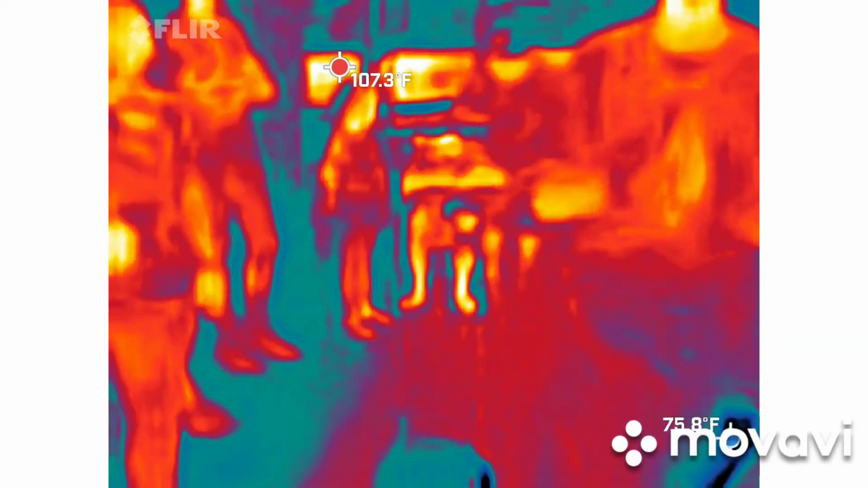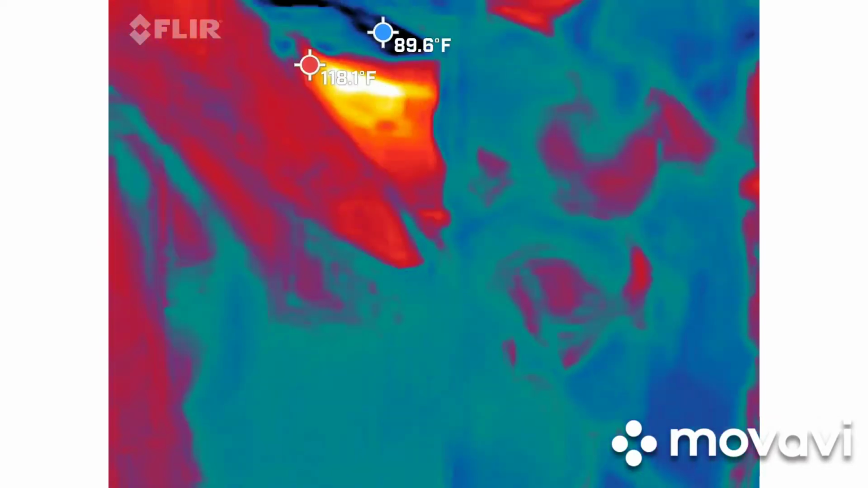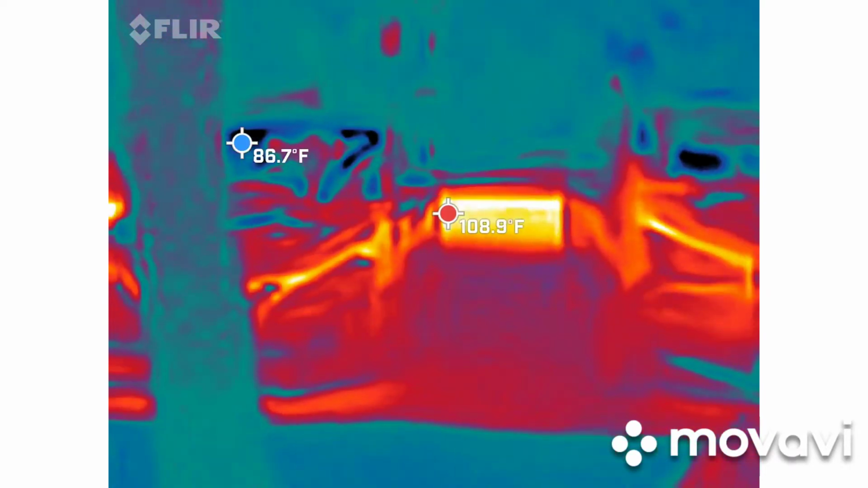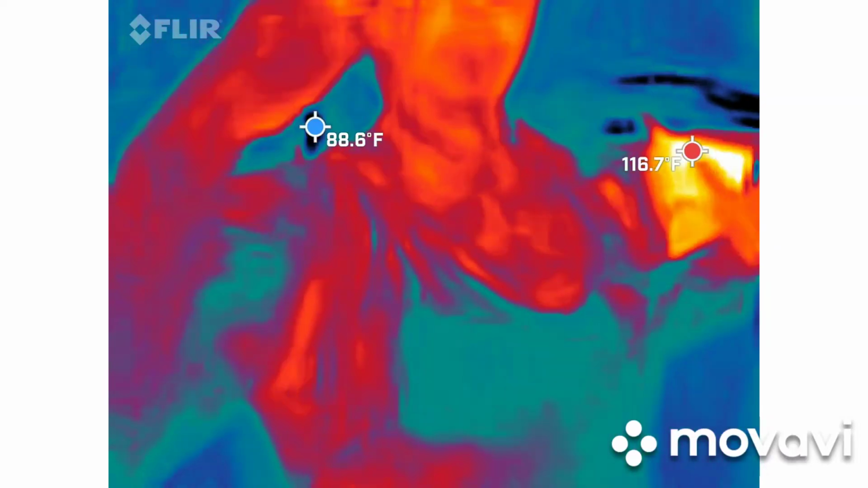And the new upgrade on the software hasn't been the greatest of things. You already got a job. I use these at work sometimes for electrical cabinet hot spots. Am I just radiating all the heat? Because I feel like I'm just sweating.